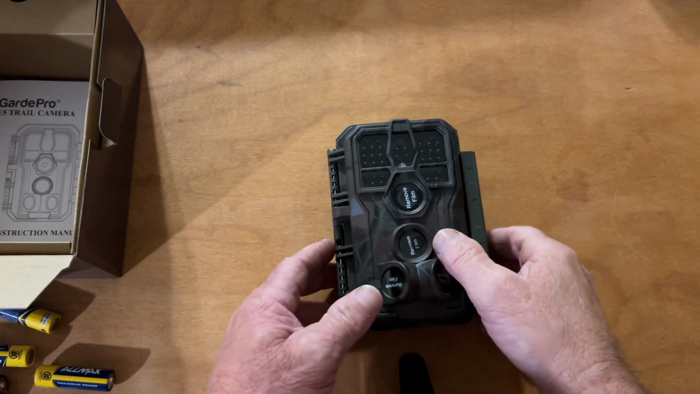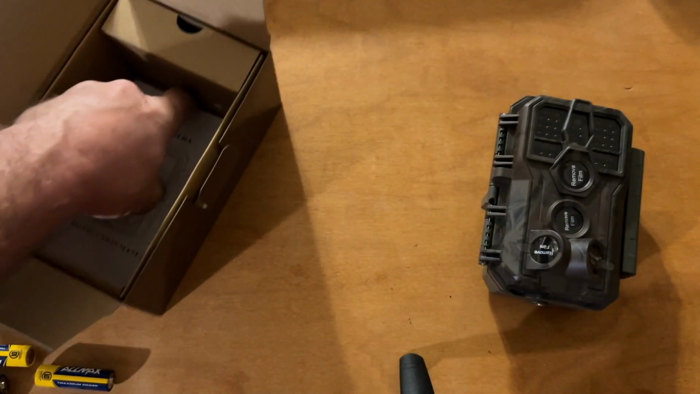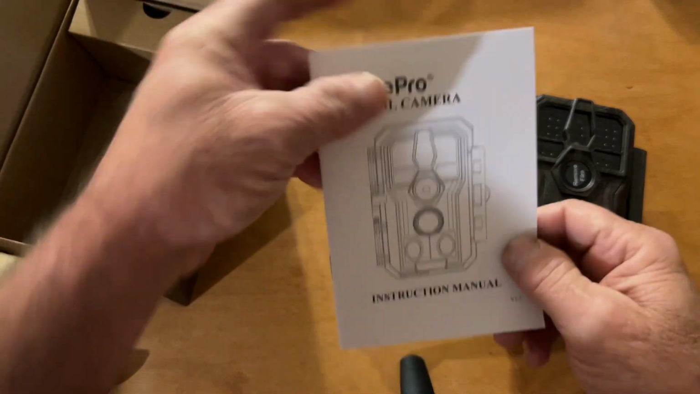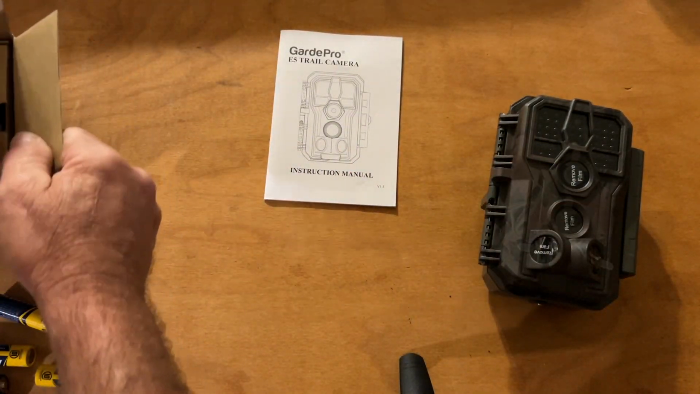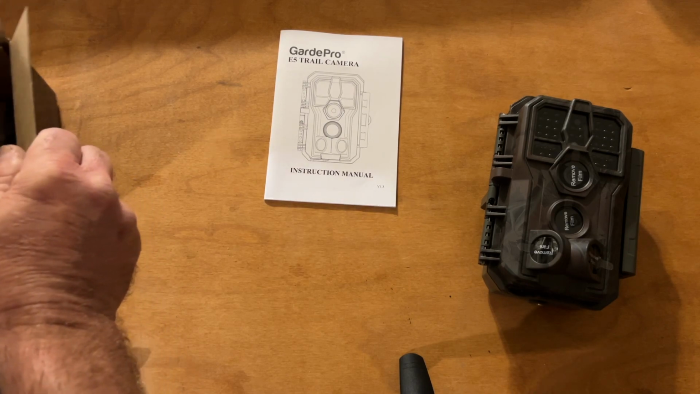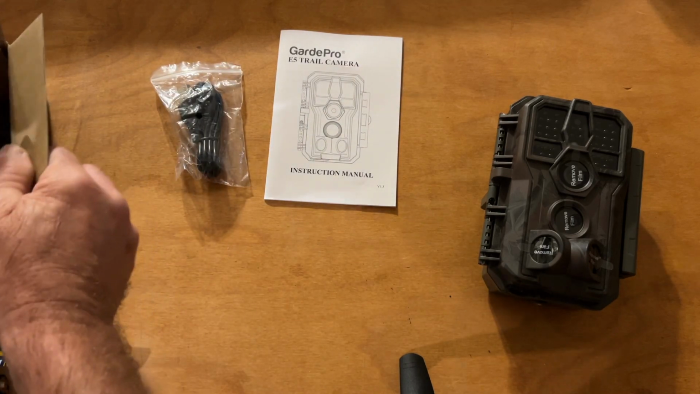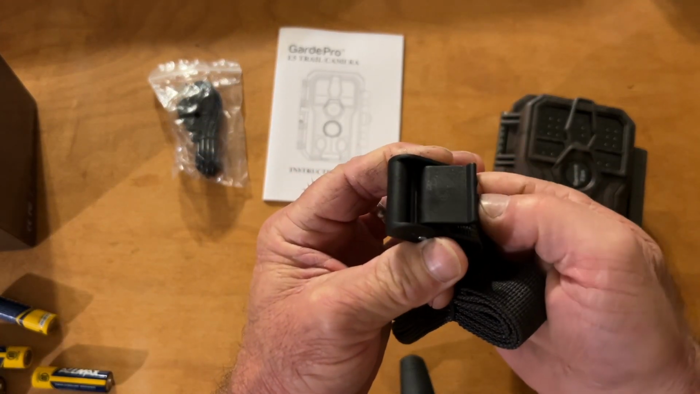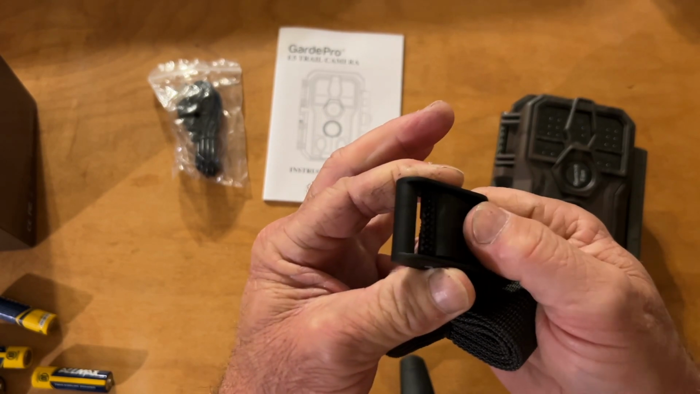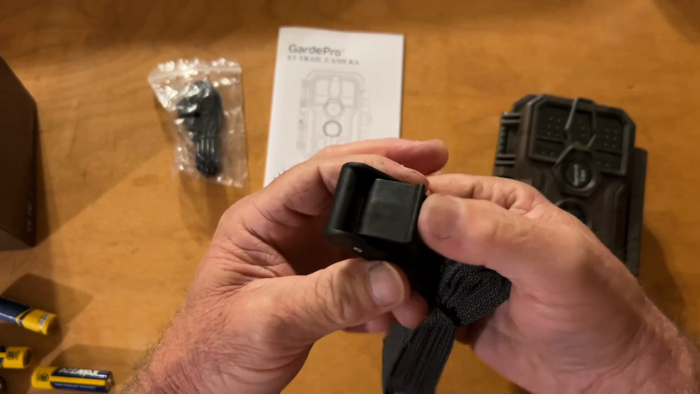So let me just go ahead. I about forgot to see what else is in this box. So they give us an instruction manual, a USB cable, and a tree strap. I like the way that is. I just hope the spring will hold up.